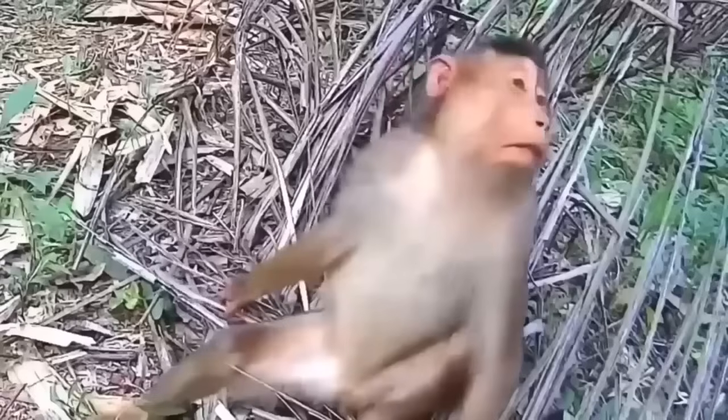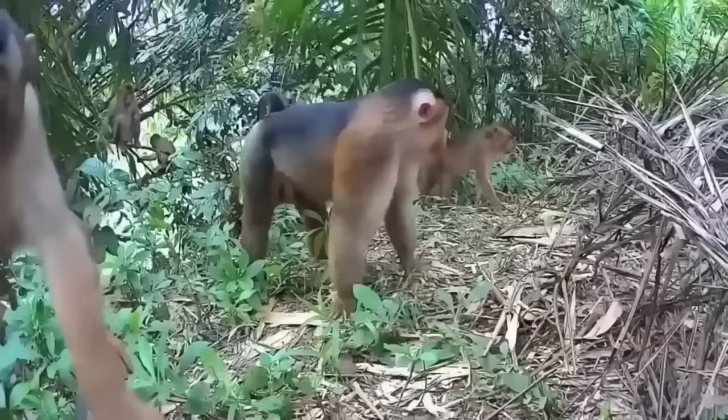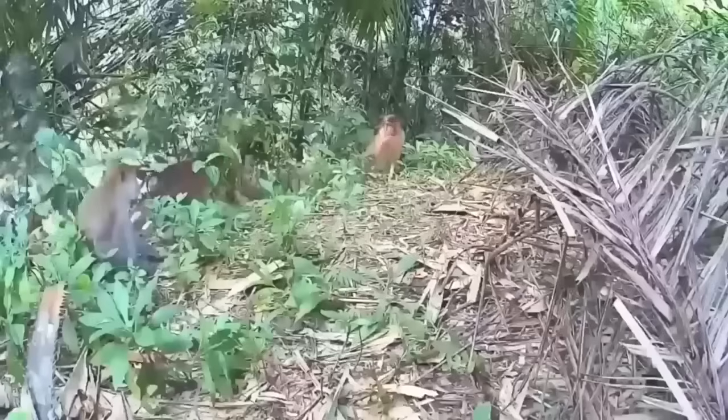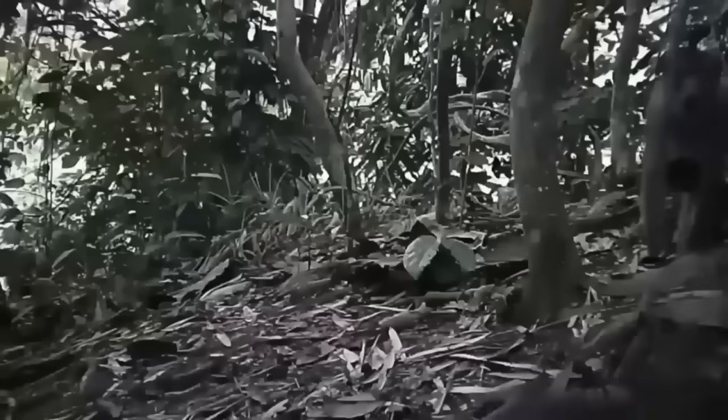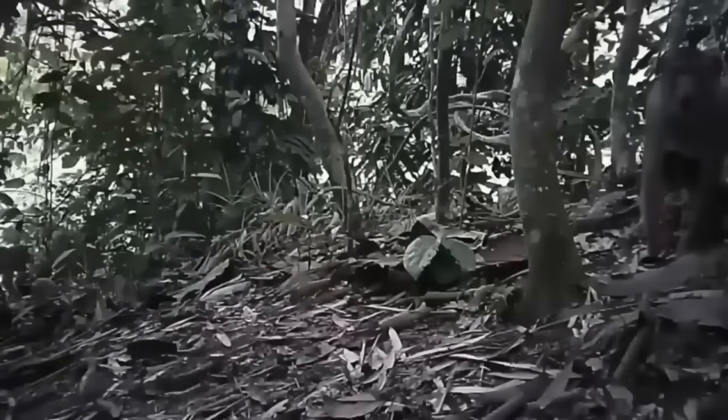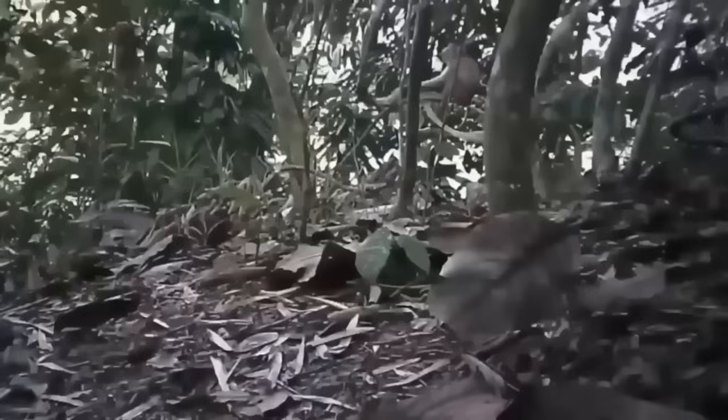However, what seemed like an innocent curiosity soon takes an unexpected turn. After some playful interactions, the monkeys reveal their true intentions. They were planning to steal the camera all along. As the camera starts to move, it becomes apparent that these primates are up to no good.